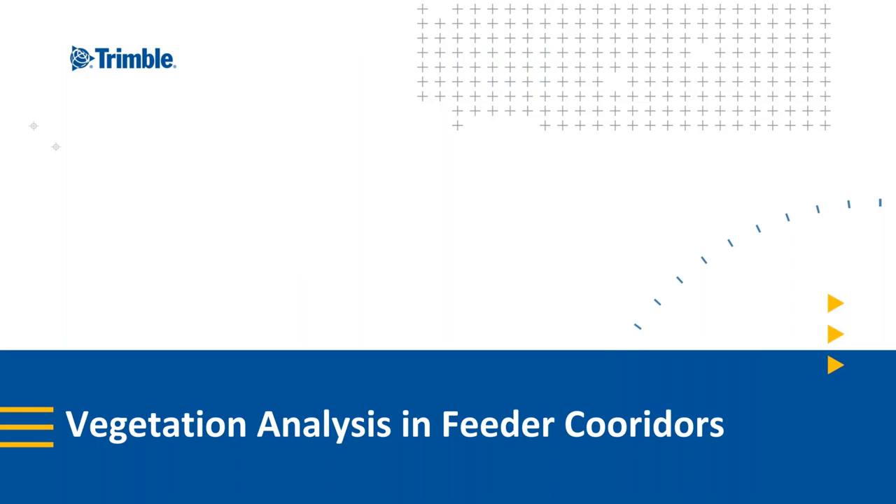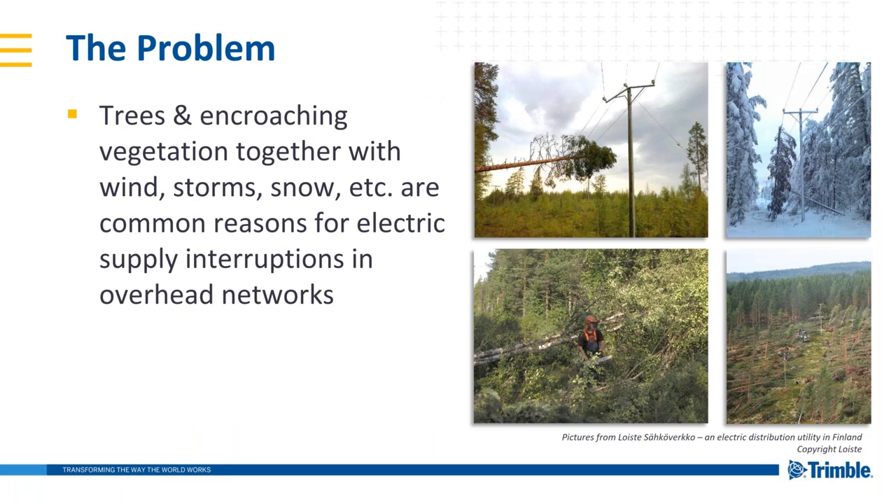That being said, we're going to get to the topic of vegetation analysis in feeder corridors. It's the story that we're looking at today, if you will. The problem itself is, I think last year in the Munich, Germany area, we had a very severe winter. We saw a lot of these problems happening all over southern Germany and into Austria with severe snow and storms going on. We have trees and various other encroaching vegetation coming into corridors.